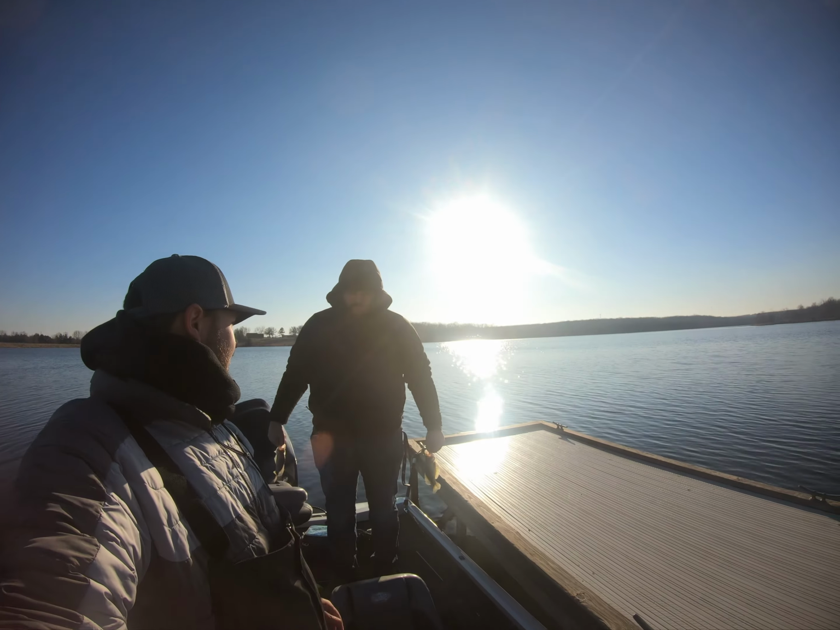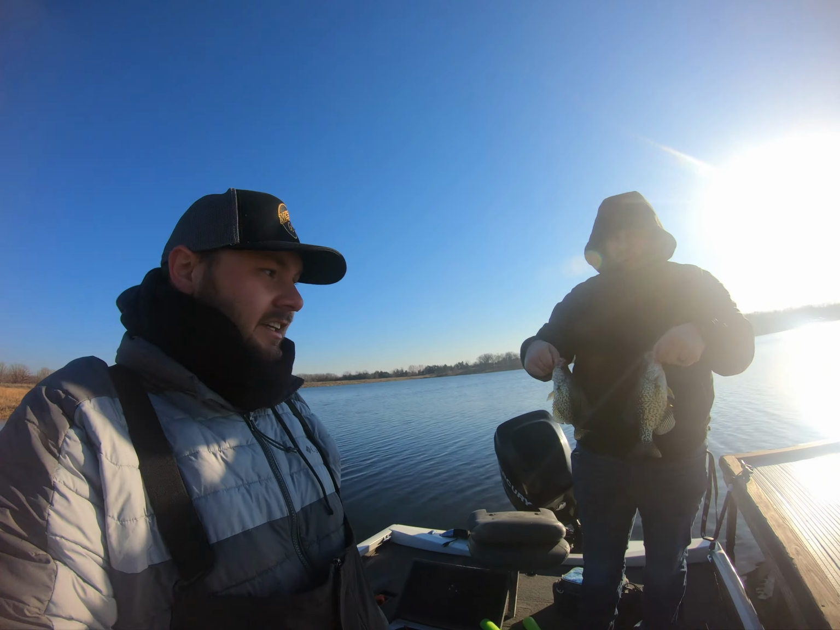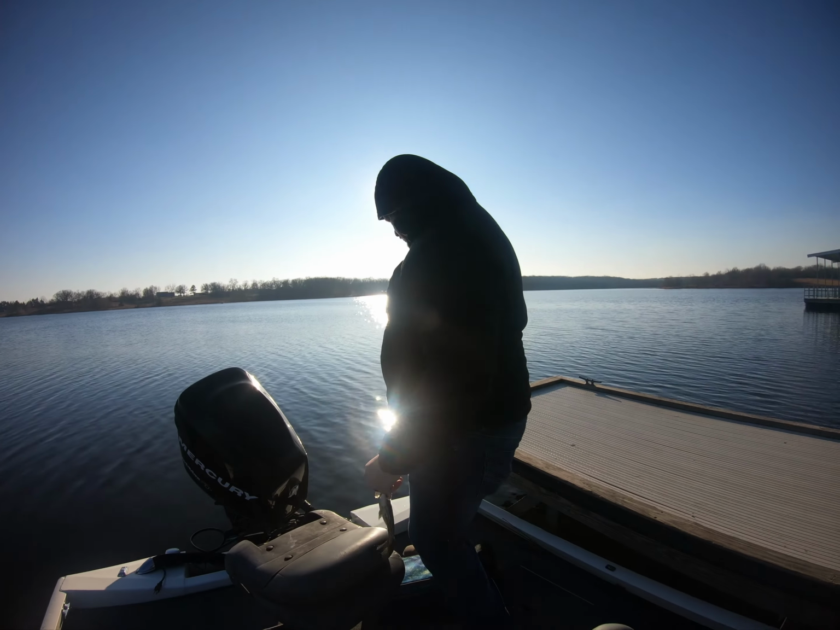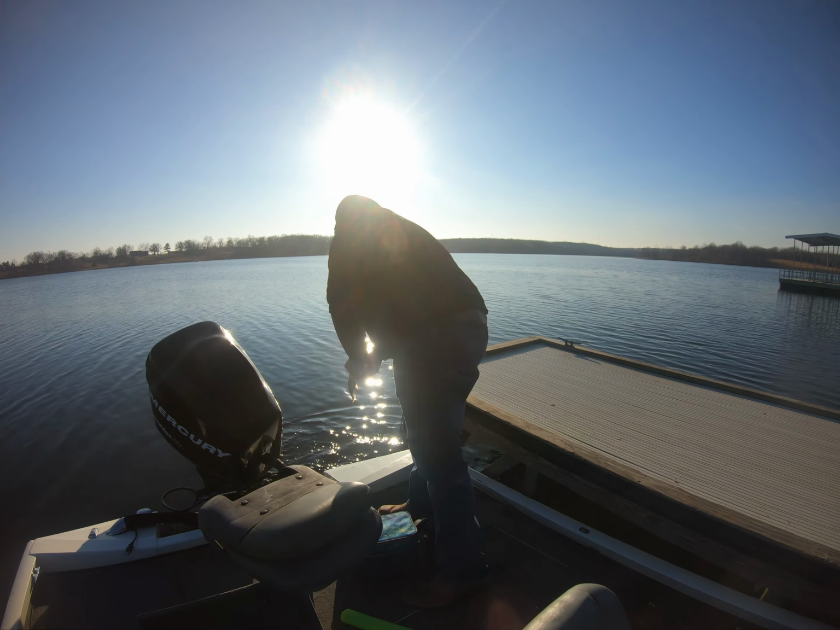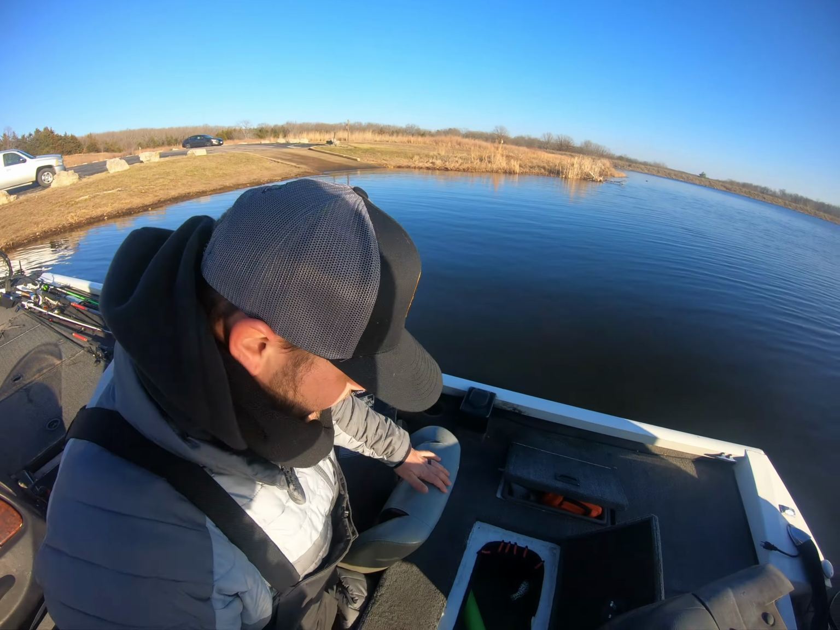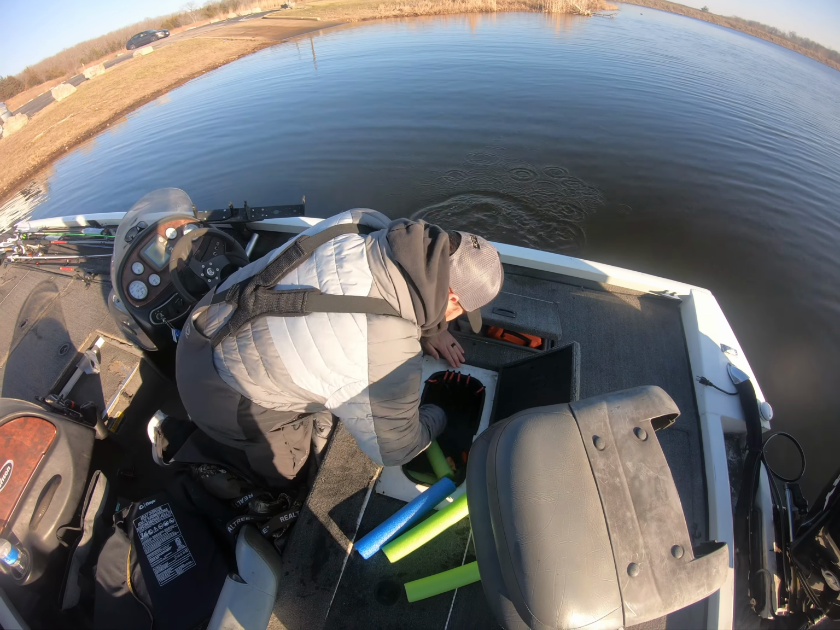Finished up on the water with Tanner. Got a few. Got some more, so I'll let you see. Tanner's gonna let these go because we're not keeping them, so toss them back. And he's gonna tell me. We ended up catching 4 or 5 bass, and then 7 or 8 crappie.